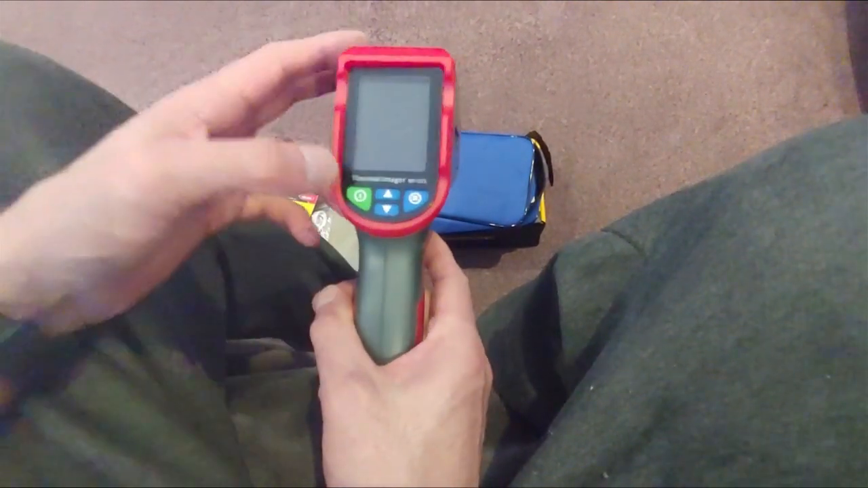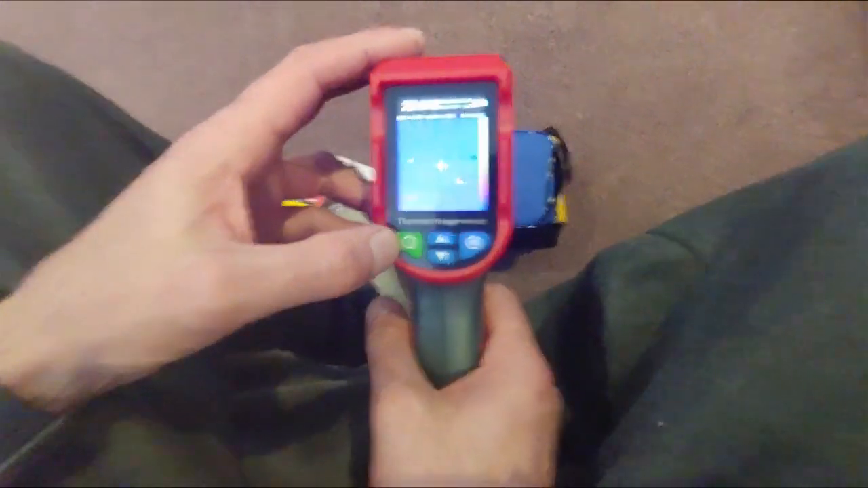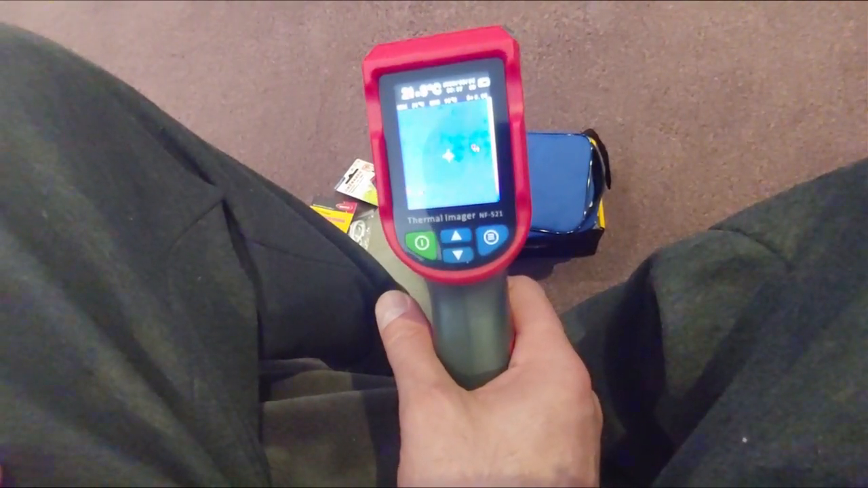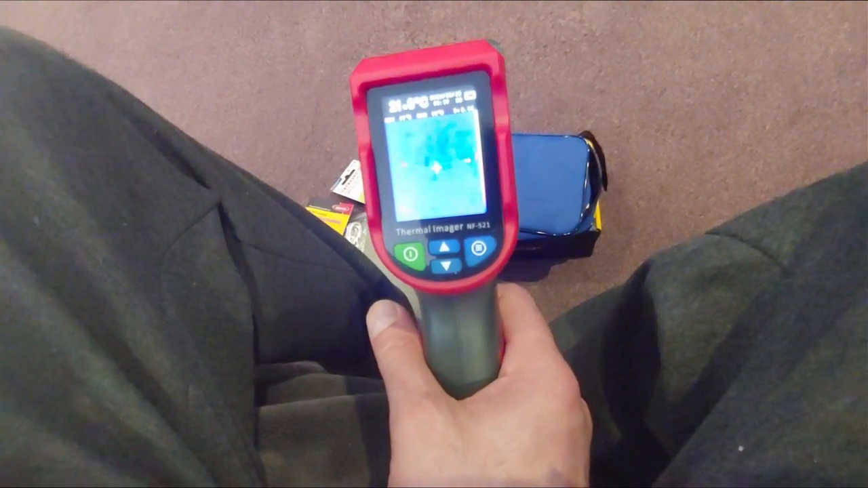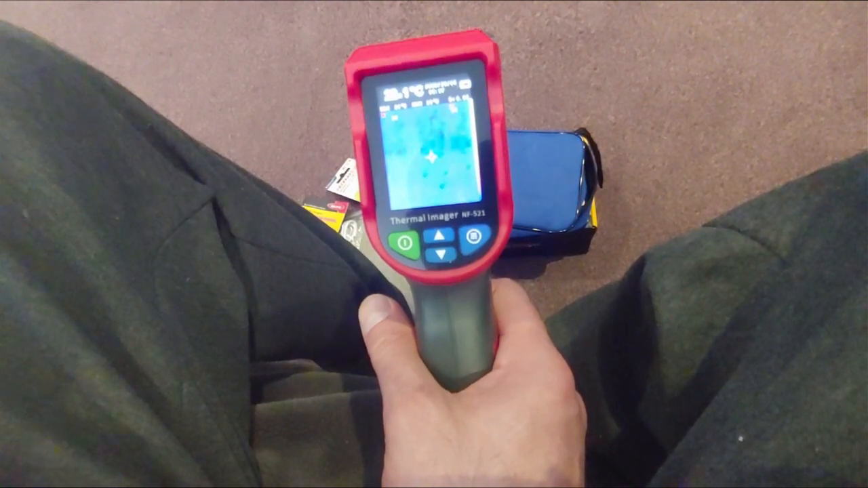So we'll show you very briefly. So just press and hold the green button for the power. At the moment I'm facing at the floor, and the floor is only varying about 5 degrees, probably because on the bottom left is close to where my foot is.